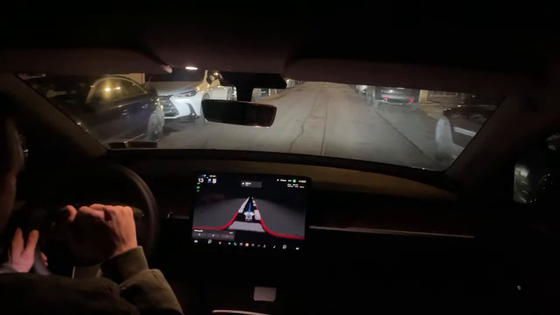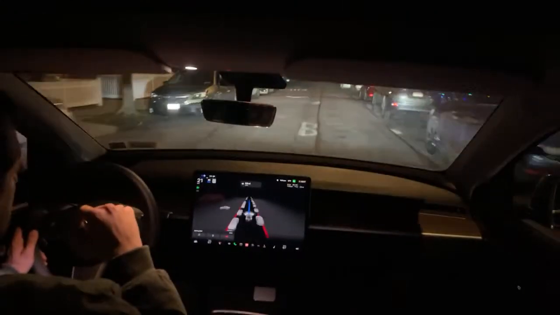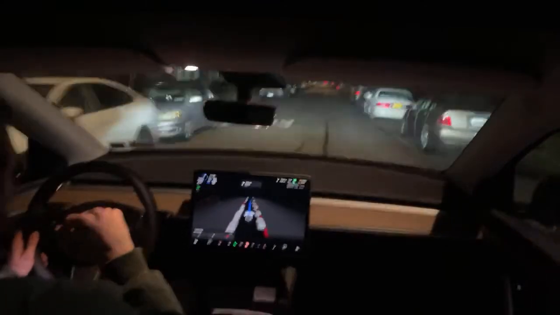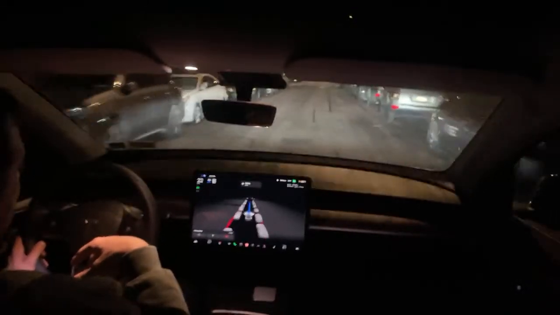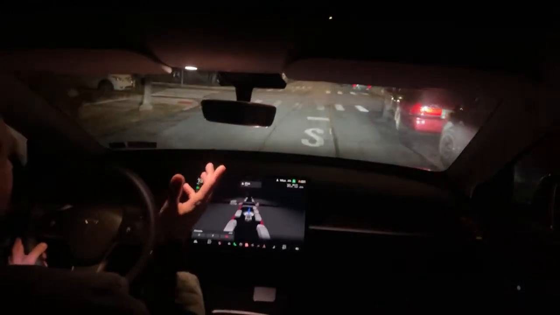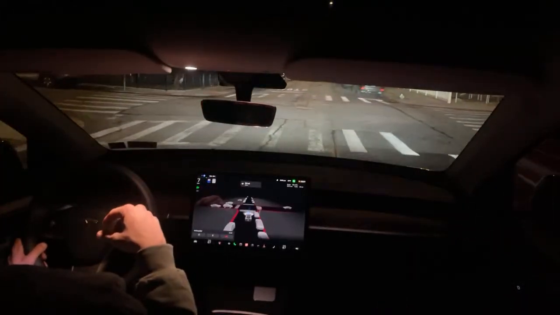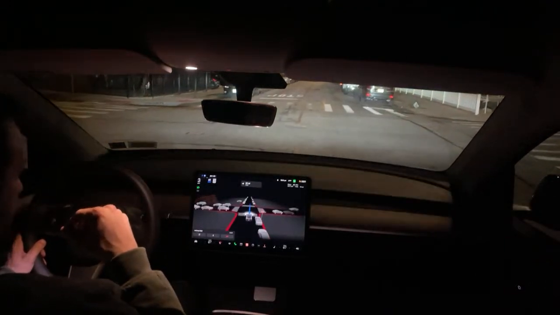I have a feeling it's going to speed up right here. Let's see. Speed bump, 20 miles an hour. See? Oh, we were going 21, 22. It's not a full 25, but I don't understand how come it can't recognize that speed bump? The sign is at like the same height as all the rest. Just very interesting. Just interesting to point out.